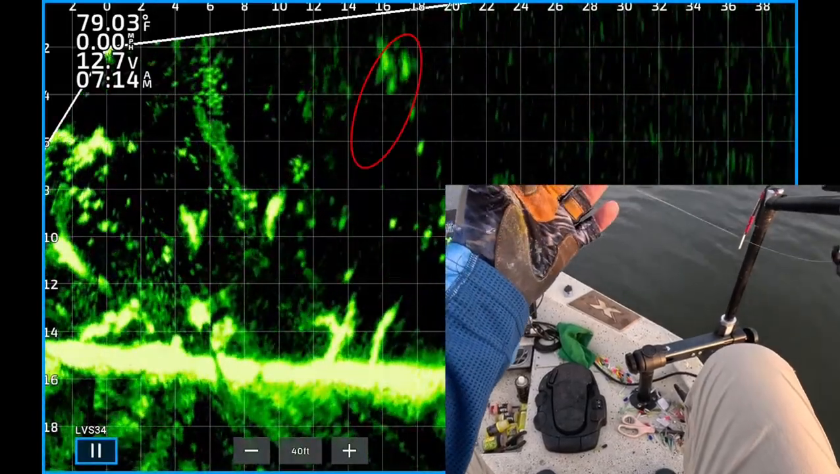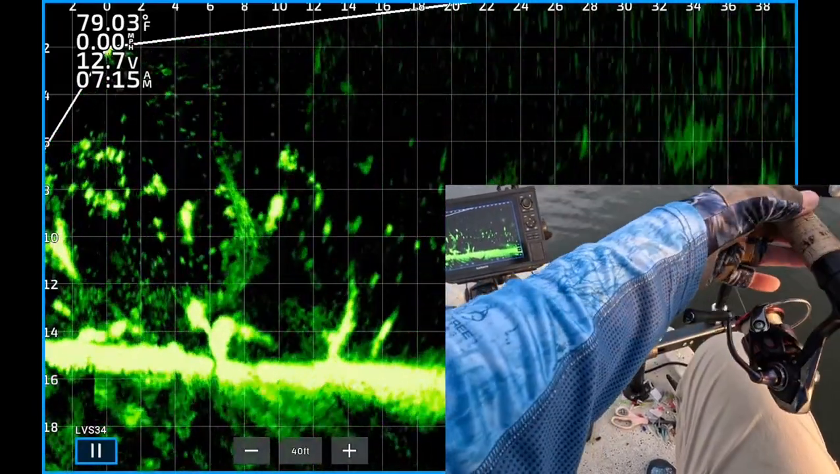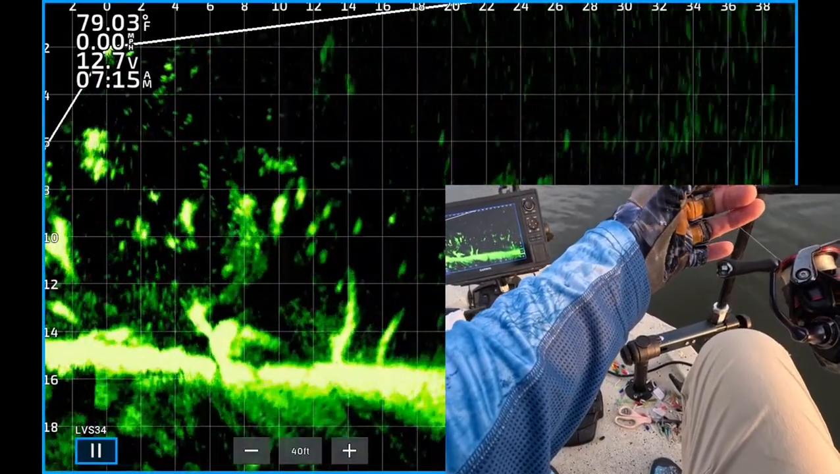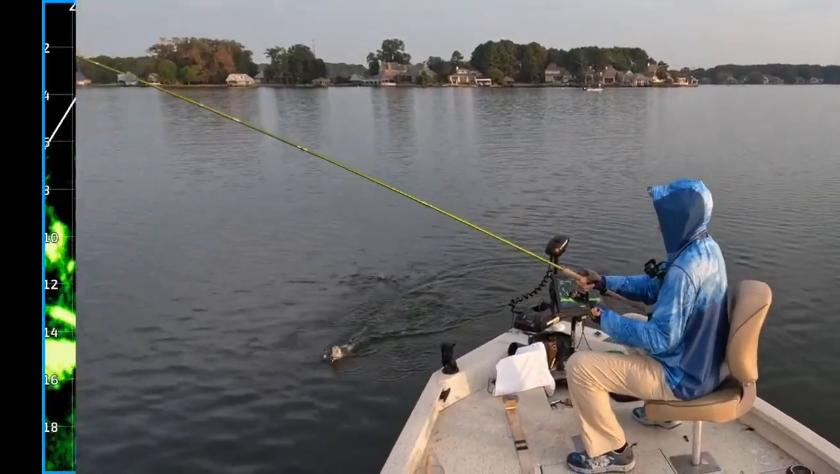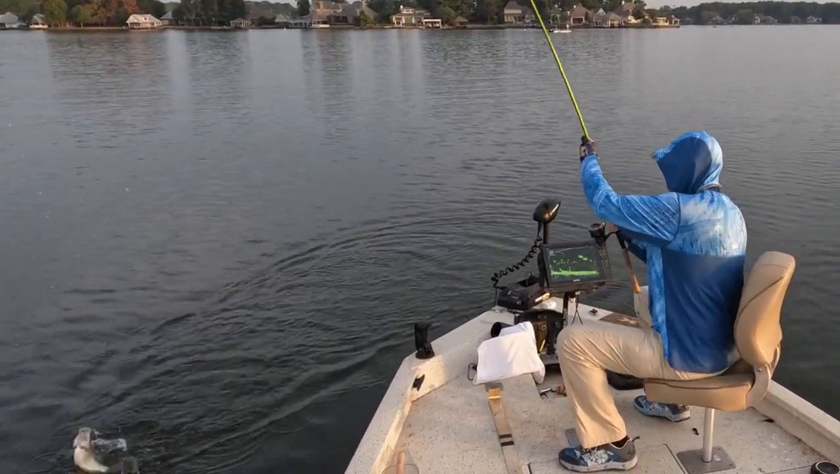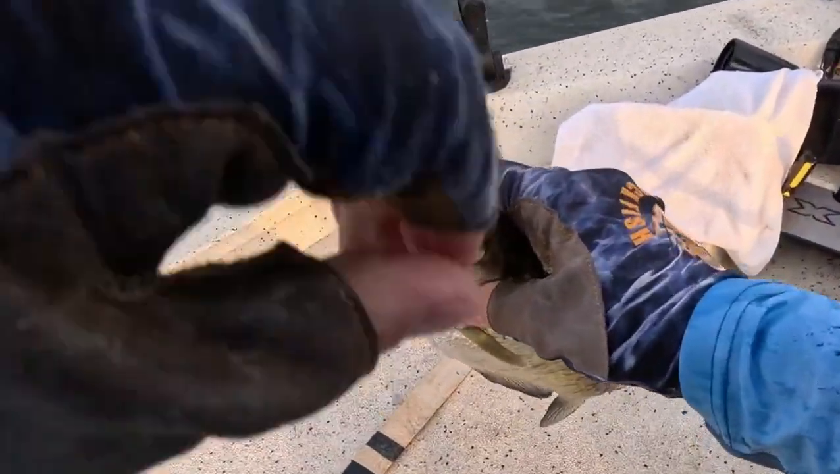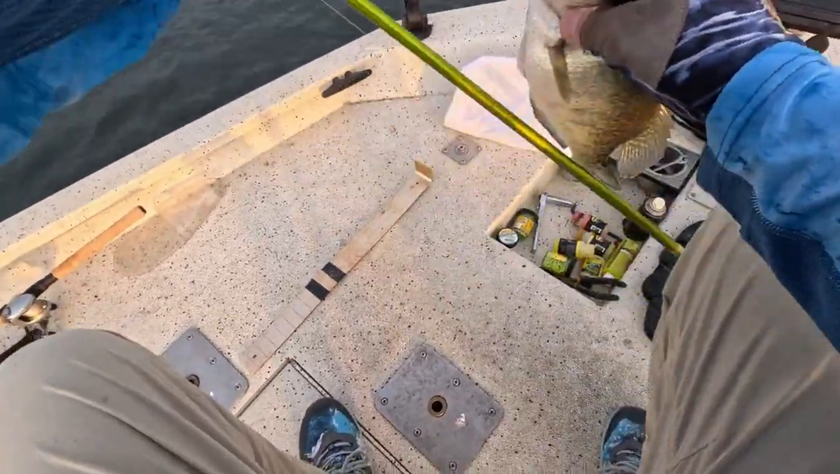There's the jig dropping down about 14 feet from the boat. You see brush and fish in the 8-foot range. Boom, one of them just hit it. There's one, 715. Looks like maybe we're on to something. That's white crappie. This is a nice white crappie. He decided to eat that Bobby Garland baby shad.